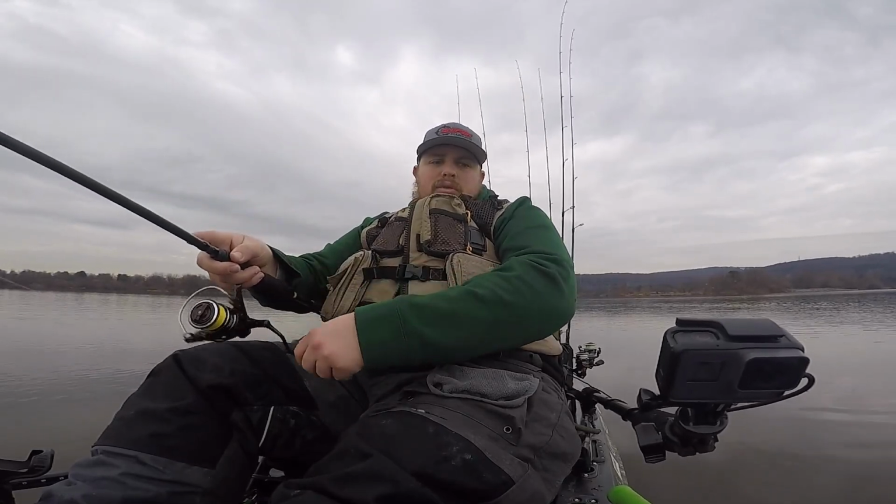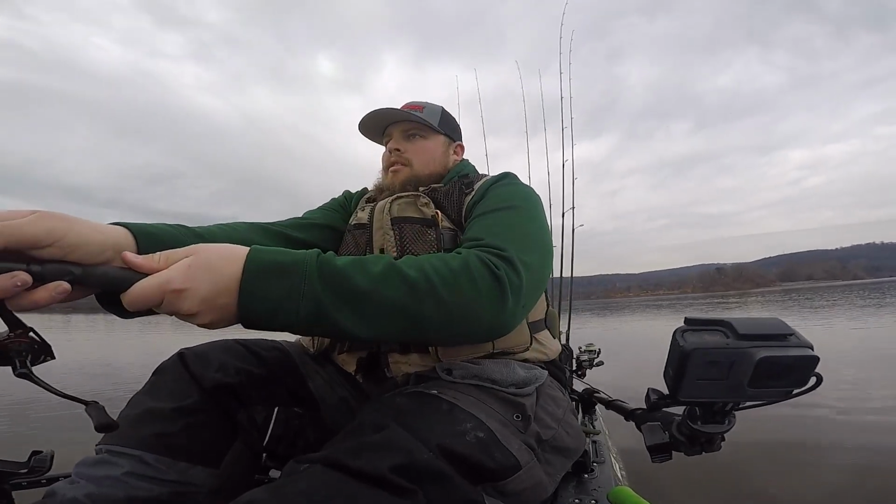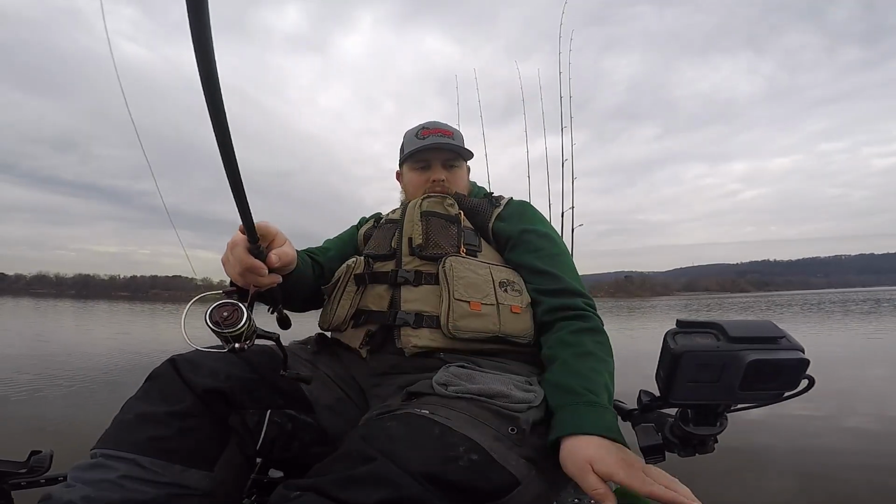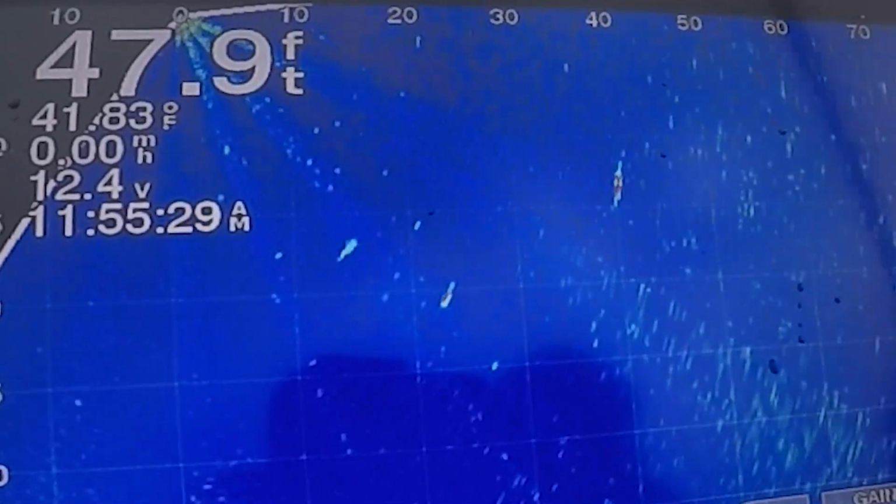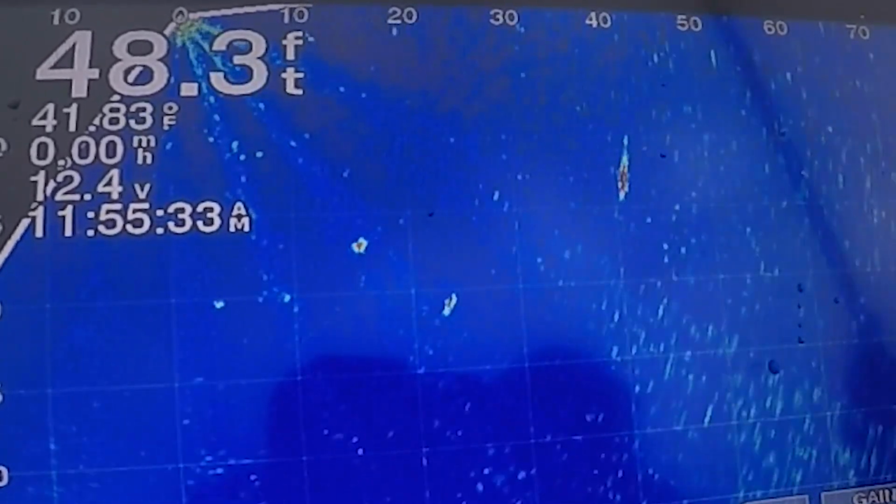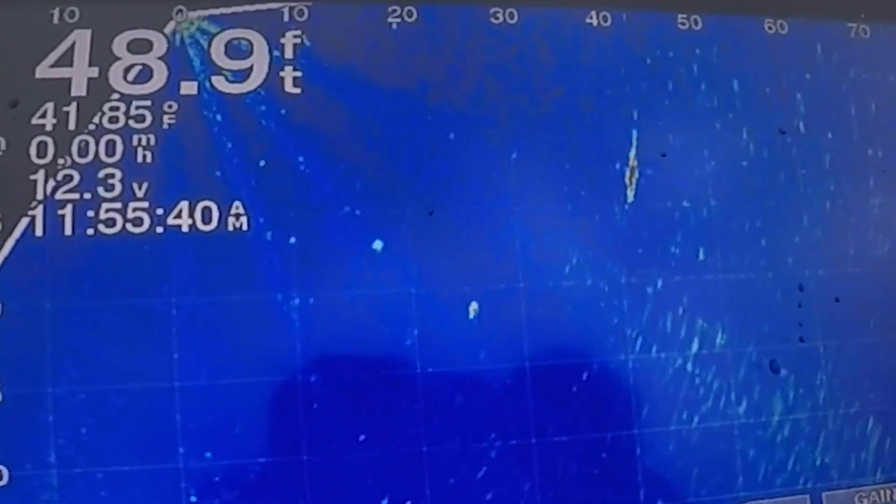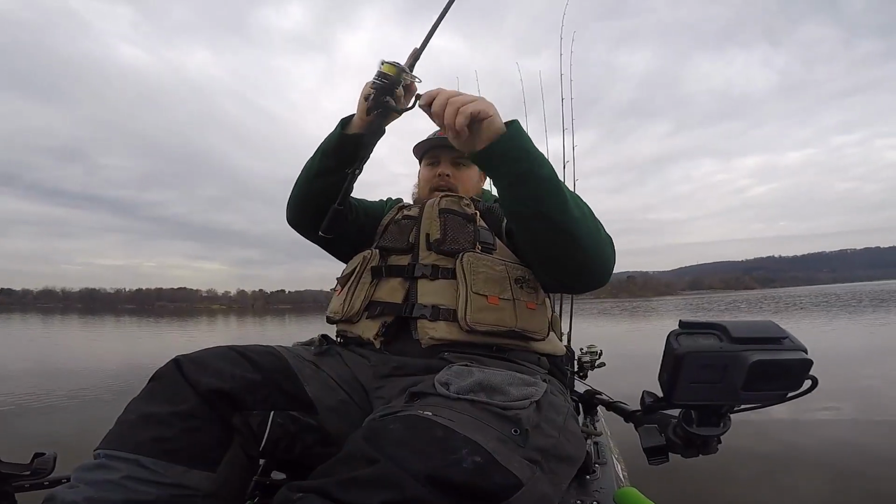I think that's actually a school crappie. Bring it right over this one. Looks like he's gonna eat that. Yep. That was cool.